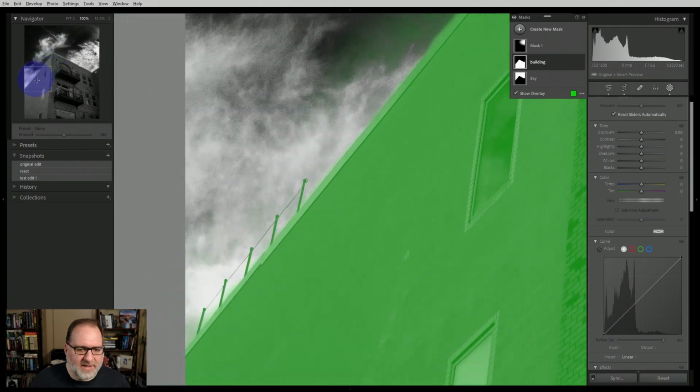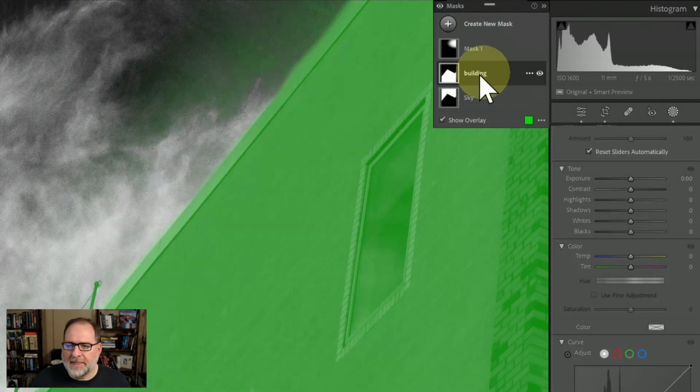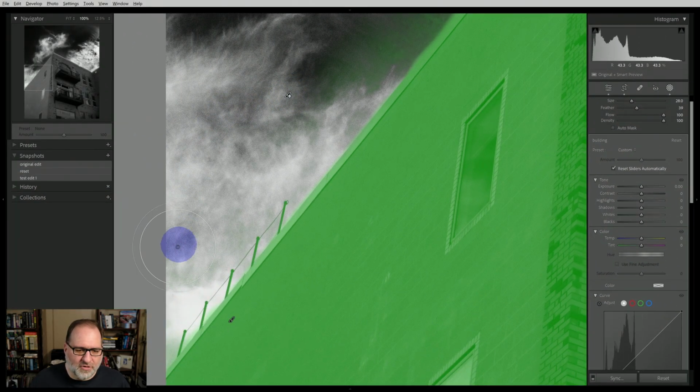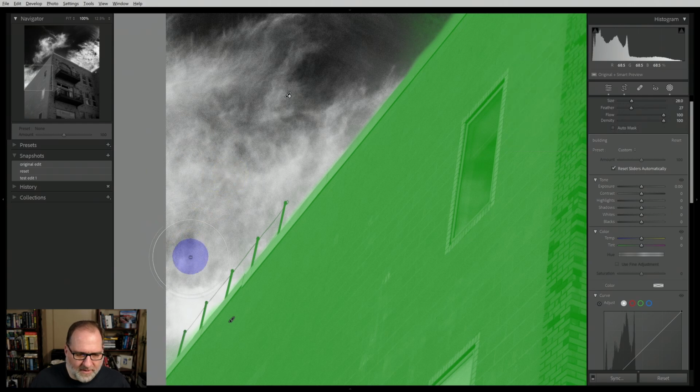I'll start down here in this area. I want to eliminate any of this green overlay that appears in the sky. So if I go to the buildings portion of my masks and I select subtract, and I can use brush. So now I will be creating a brush, and I'm going to create a rather large brush, and we will just eliminate this green here in the sky. And I'm actually going to reduce the feather because I'm going to try to be pretty precise about this, where this falls.